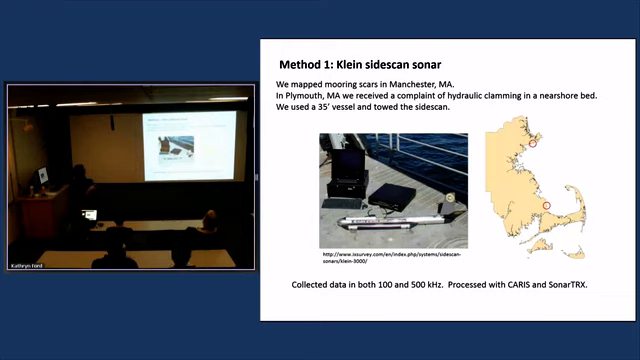For the Klein, we use a 35-foot vessel, and the side scan is a towed side scan system. So here's an image of the system. It also has a computer. You could use a laptop. This must be a pretty old photo. And this is the processing unit. So you have quite a few pieces of instrumentation. It collects at both frequencies, 100 and 500. We process this data with Karaz and Sonar TRX. I'm not going to talk about processing today, but those are the two software systems we use.